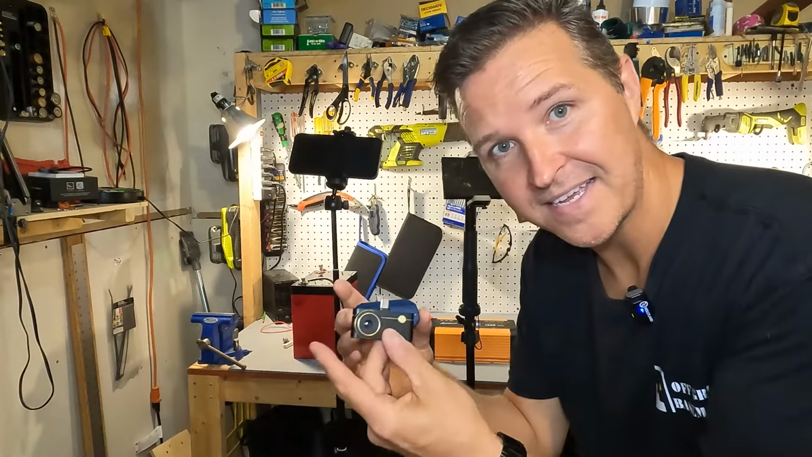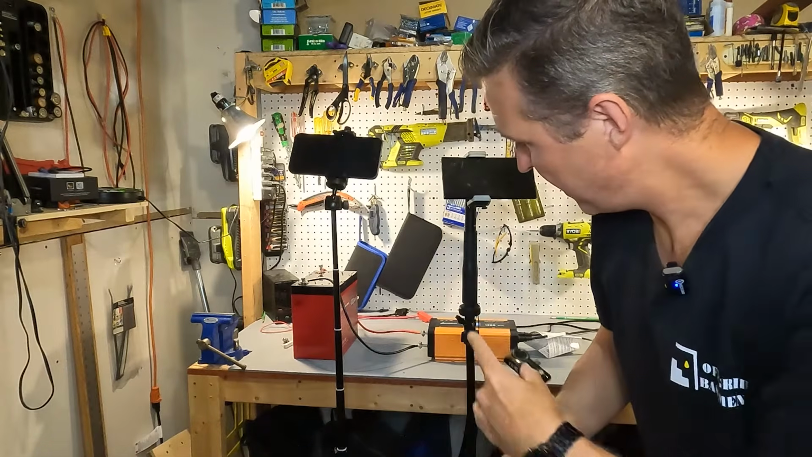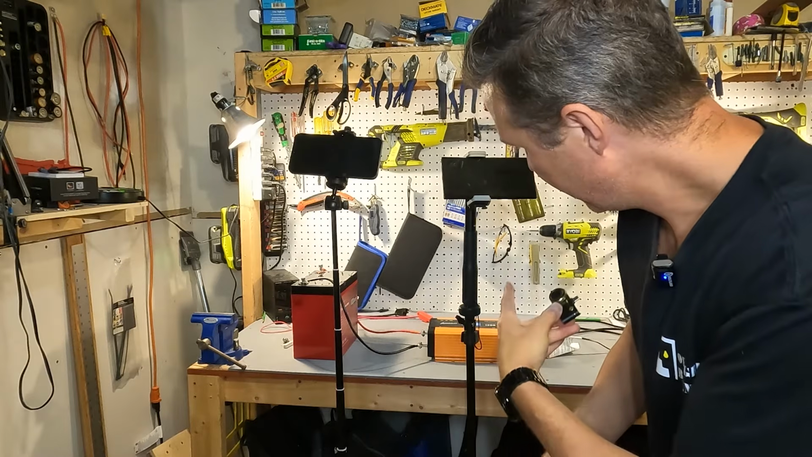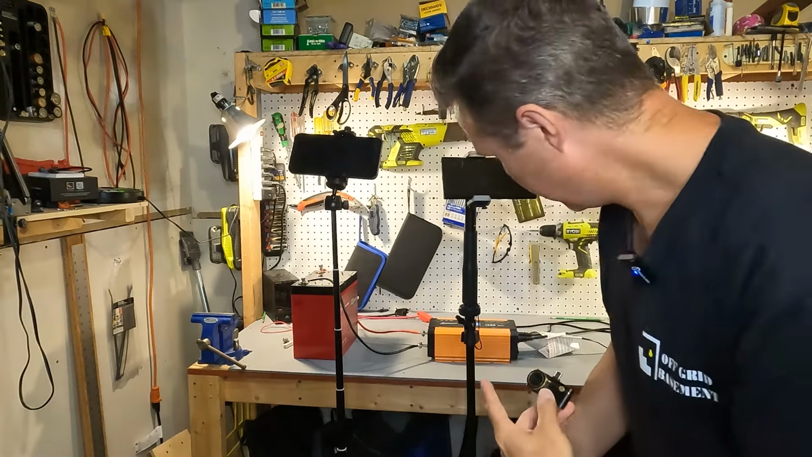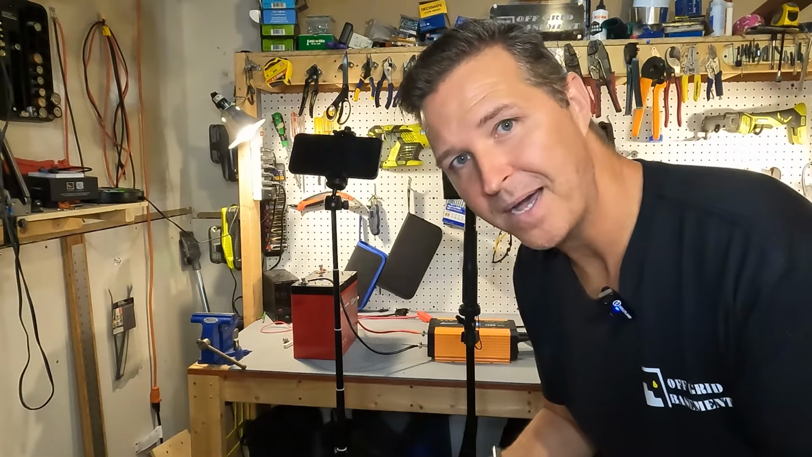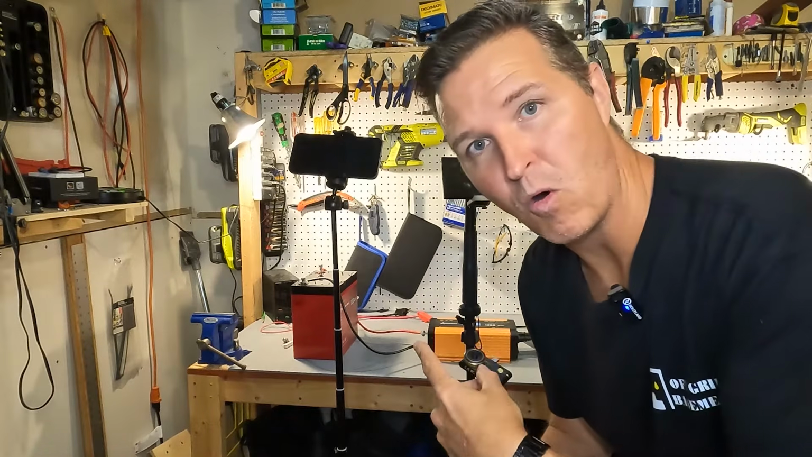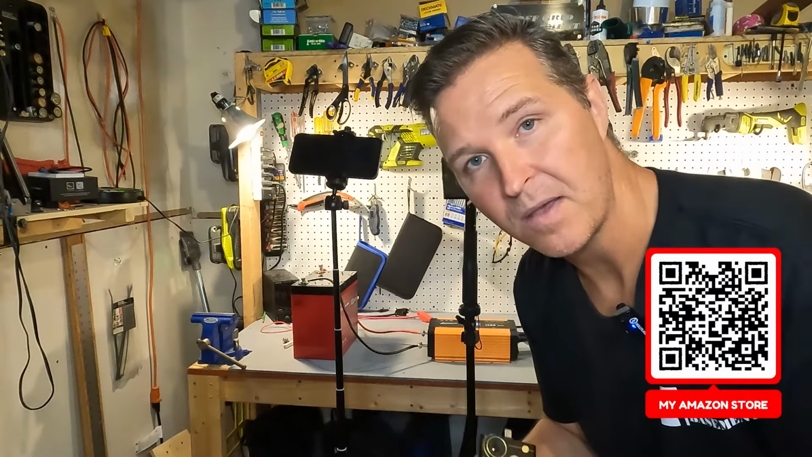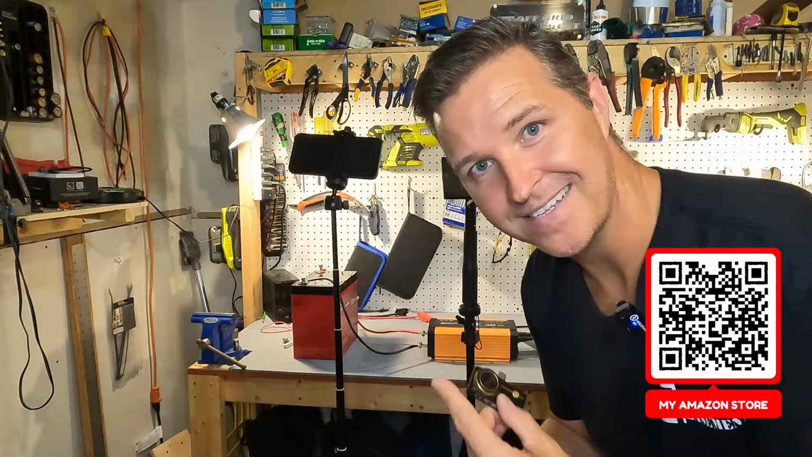So we're going to go ahead and connect these up to these cameras right here, and we're going to record what's going on behind me, which is a 100 amp battery connected to a 1200 watt inverter. And it's going to be powering like 700 watts worth of heaters. But I connected these up horribly. So we're going to see if we can find hot spots and other issues with this connection. So let's go ahead and get started.